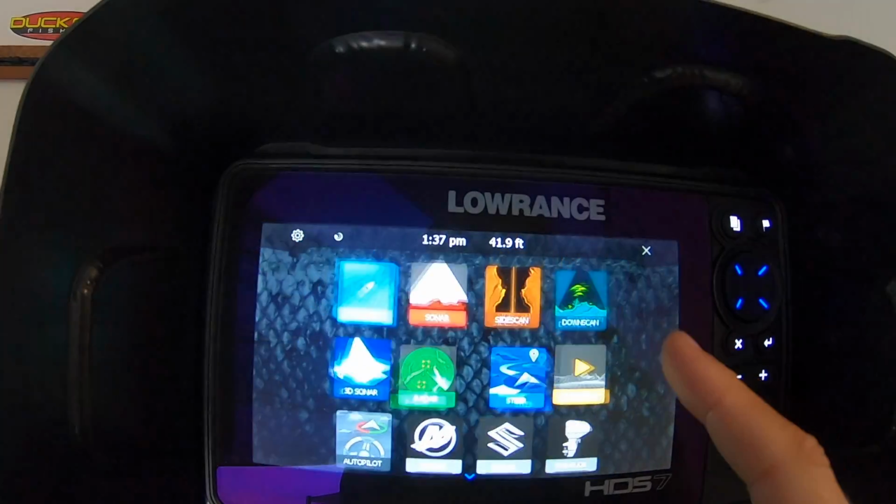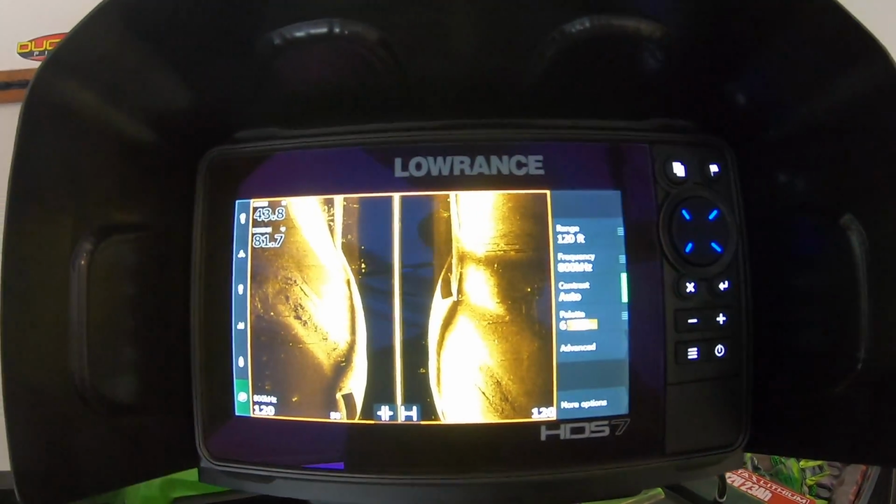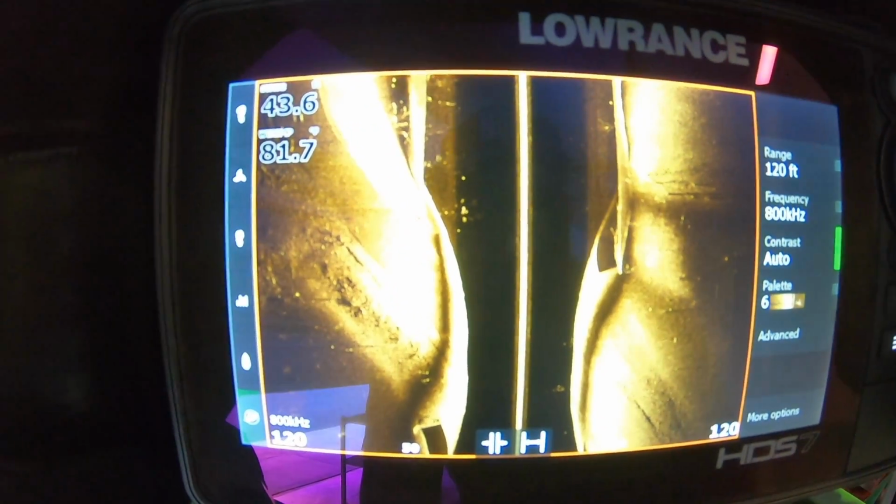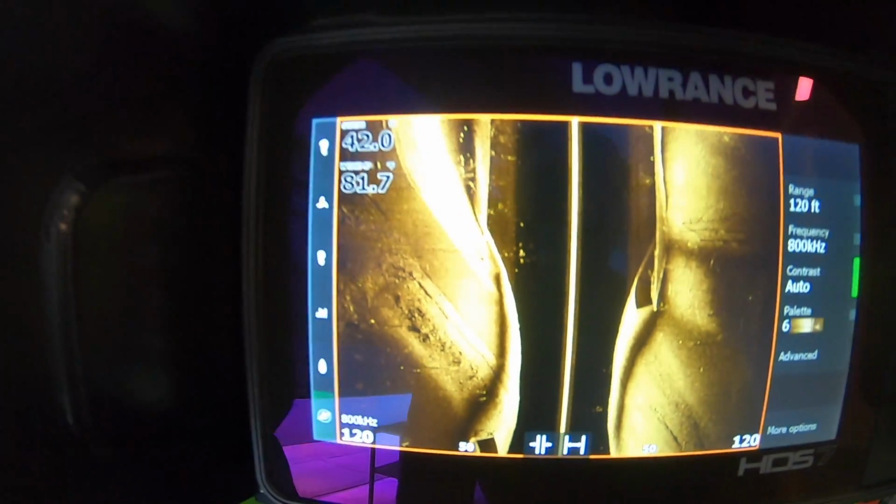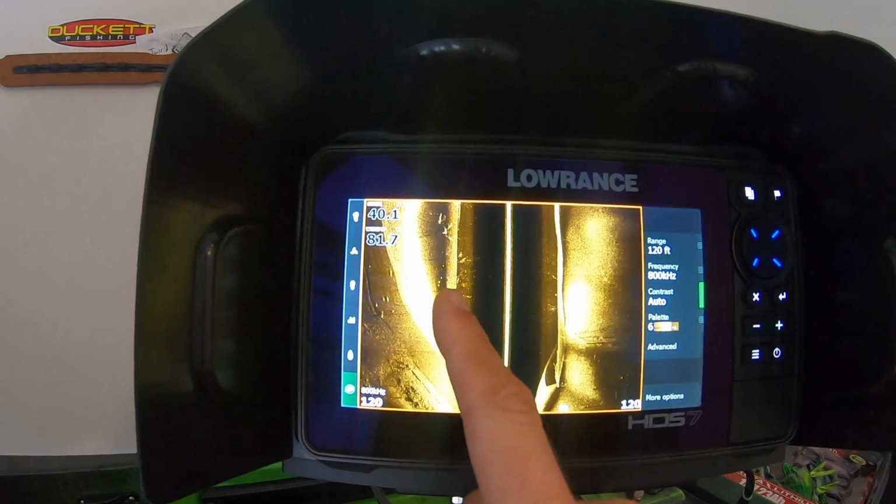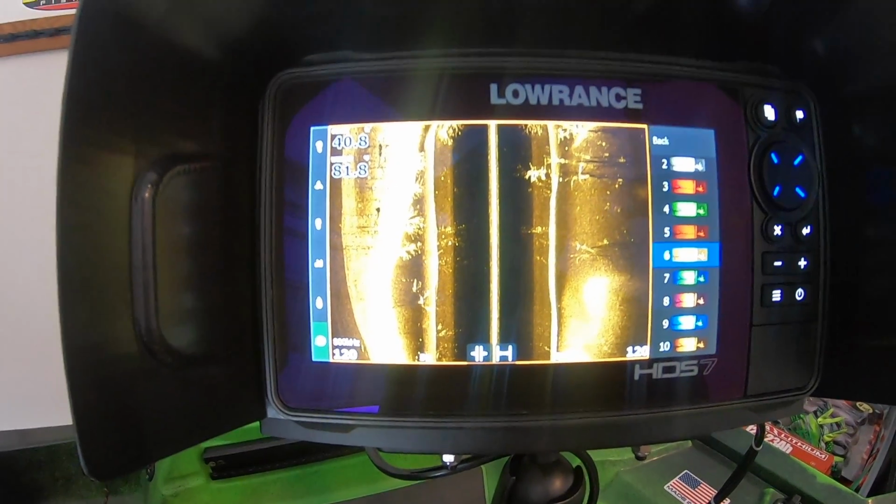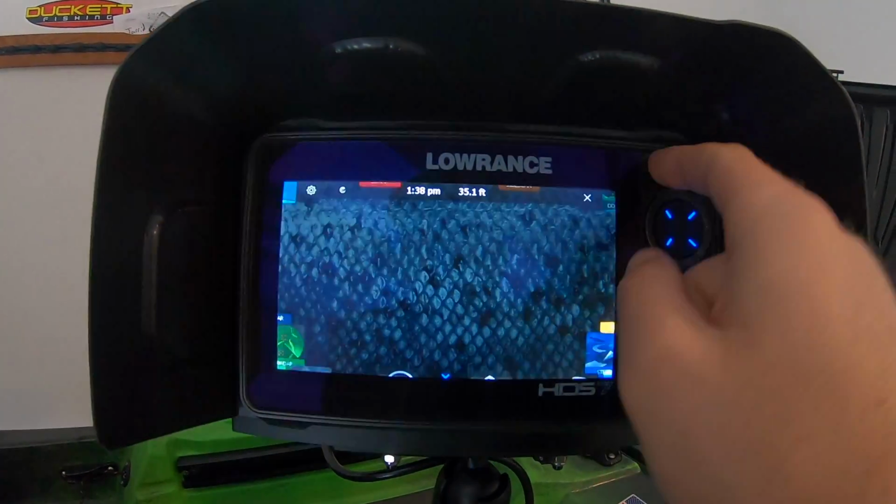So let's go ahead and go. I have it on simulation mode right now, so I'll go ahead and show you guys the side scan. I don't know how well this is showing up. I'm shooting it on my GoPro right now, but just the side imaging and everything. You guys can see trees right here. There's some trees right here. I mostly run palette 6 on the side scan.